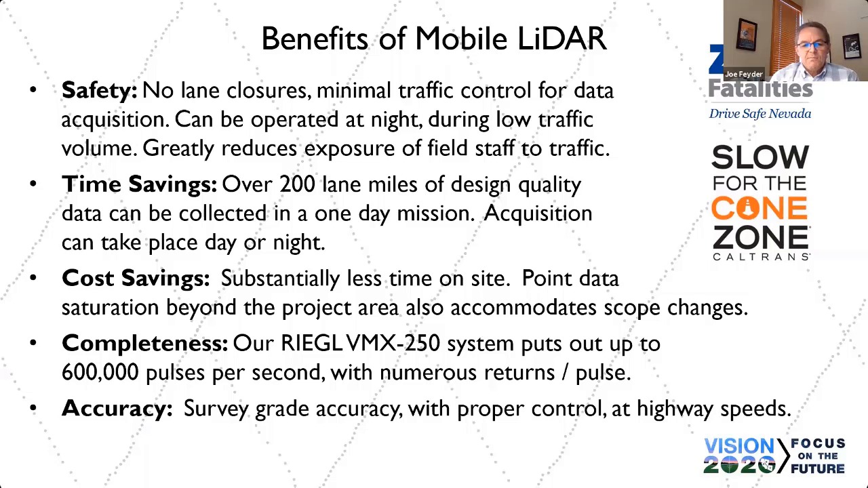Again, our scanner puts out 600,000 pulses per second. I'll show you a little bit more about that later. And each pulse is capable of 10 or more returns, in that it's penetrating vegetation. If a laser pulse catches the edge of a leaf and can continue on and hit another leaf, we're going to get returns on both of those leaves. Typically, last return we feel is our best opportunity at bare earth.